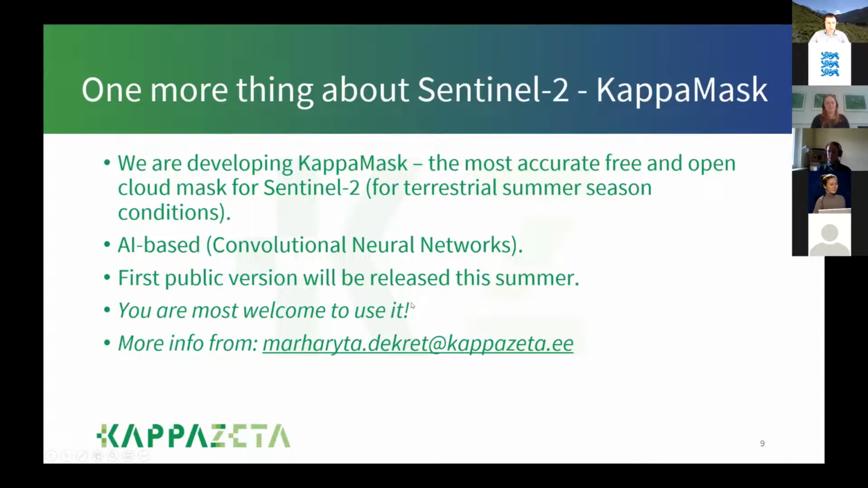And like Martin introduced, we are somewhere in between science and business. So this will be distributed freely, as it is also developed with public funding. We are most happy if people start to use this cloud mask and give us feedback.